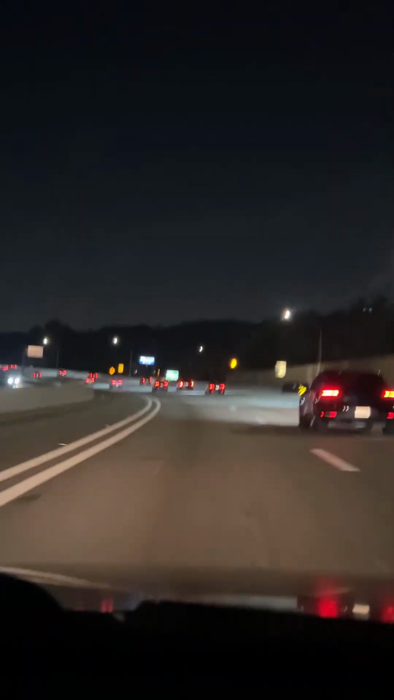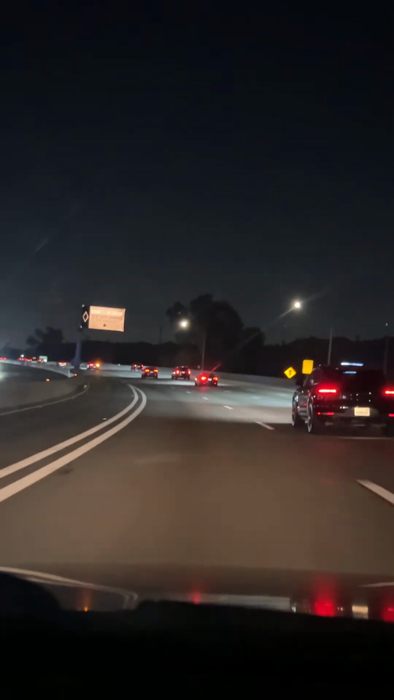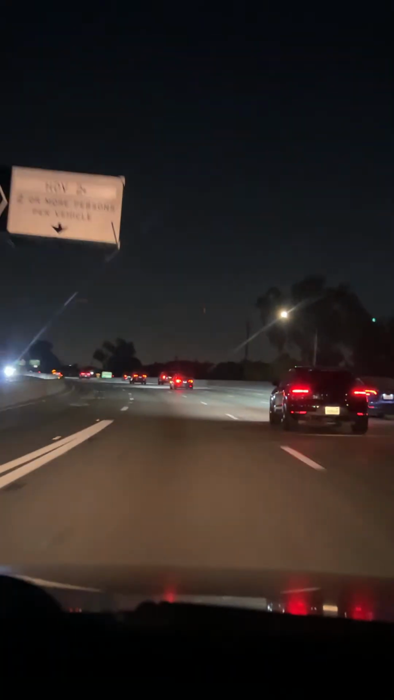I was hoping I was gonna go through Los Angeles downtown so you can check out the city and stuff, but I guess it wasn't the route that Google directed me to.